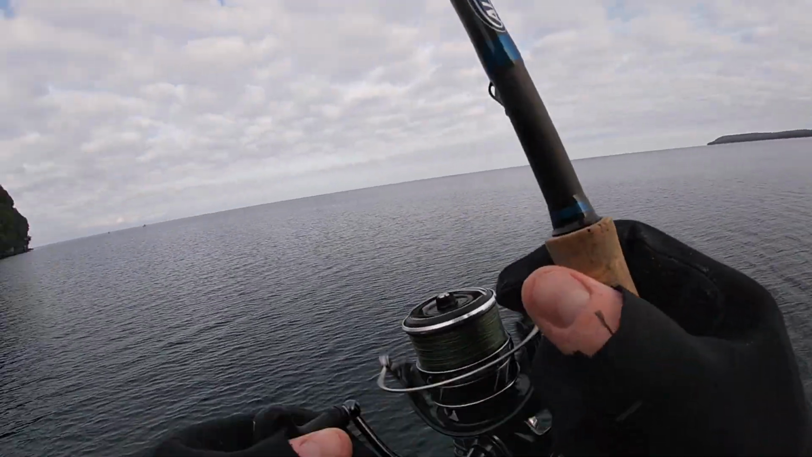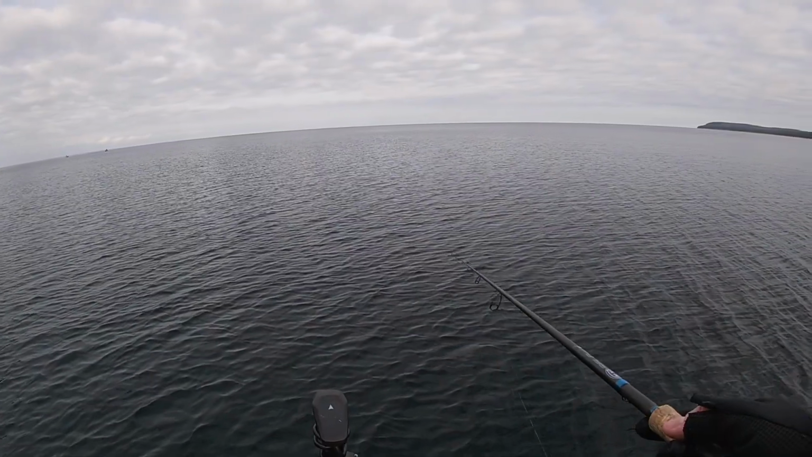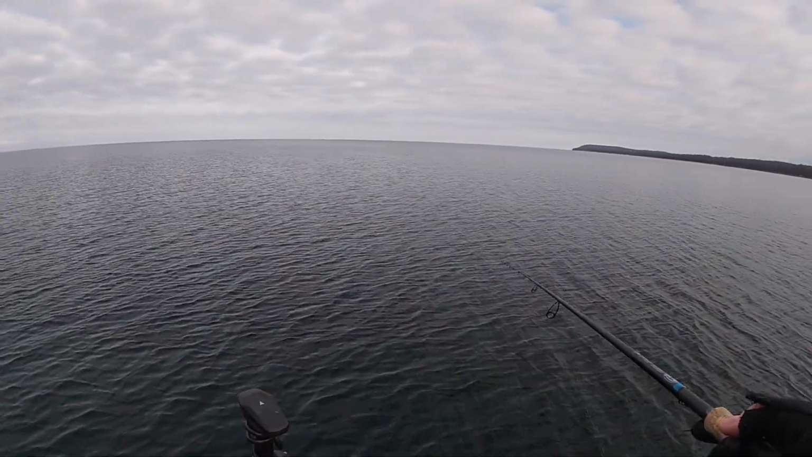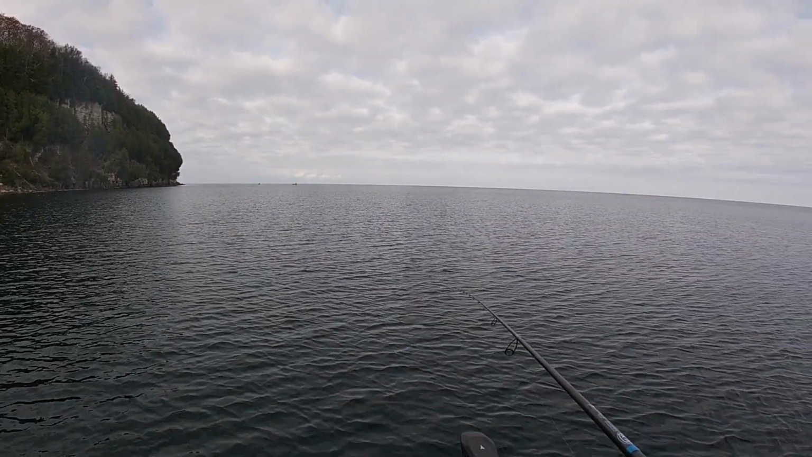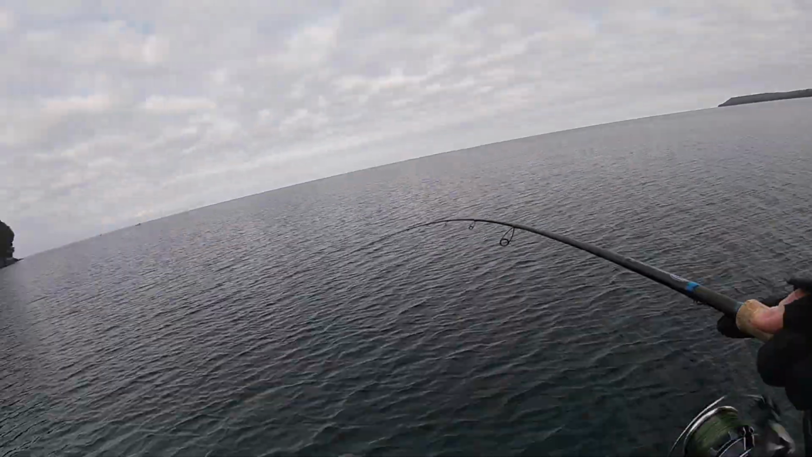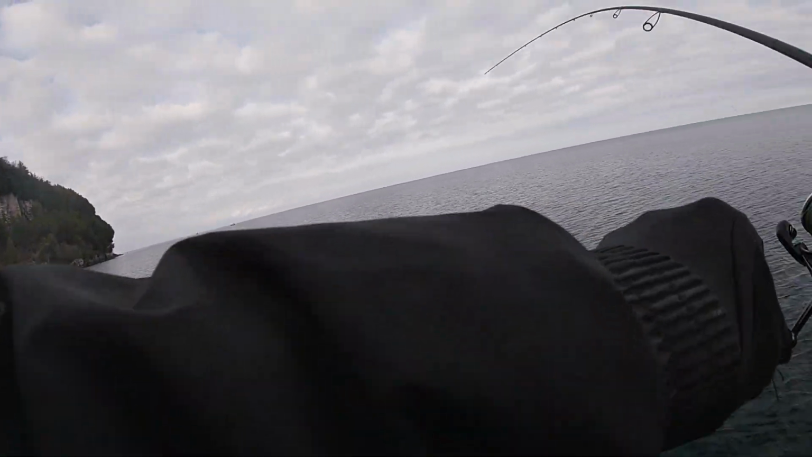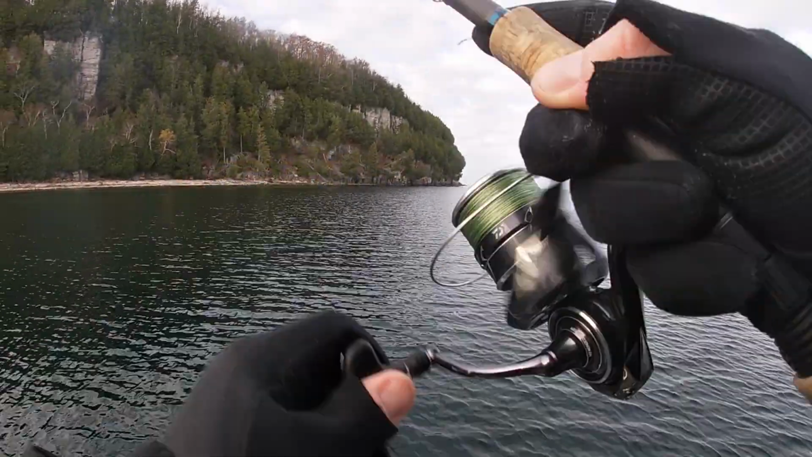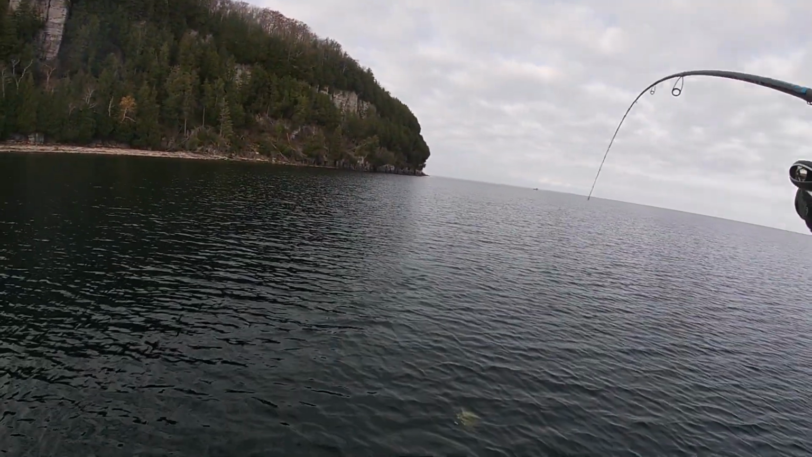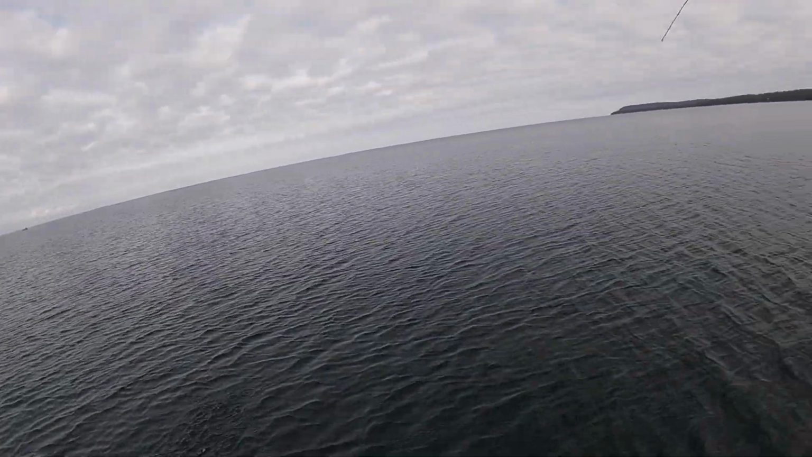I think we're about to make a little move here. Gosh, there's a lot of fish down there in like 28 feet. Got that one. A little torpedo. Ain't too bad.